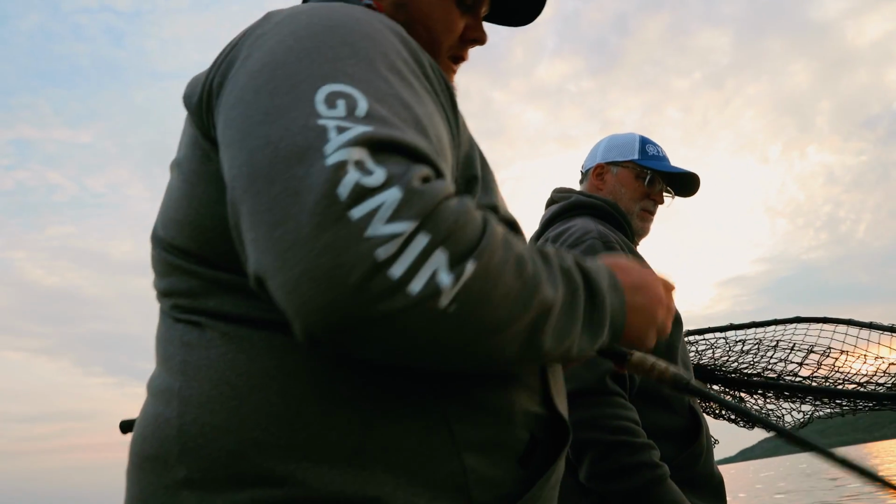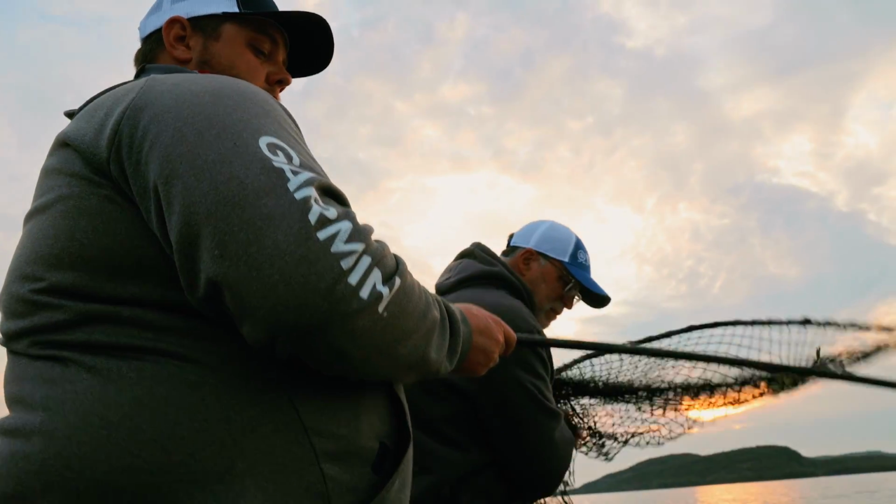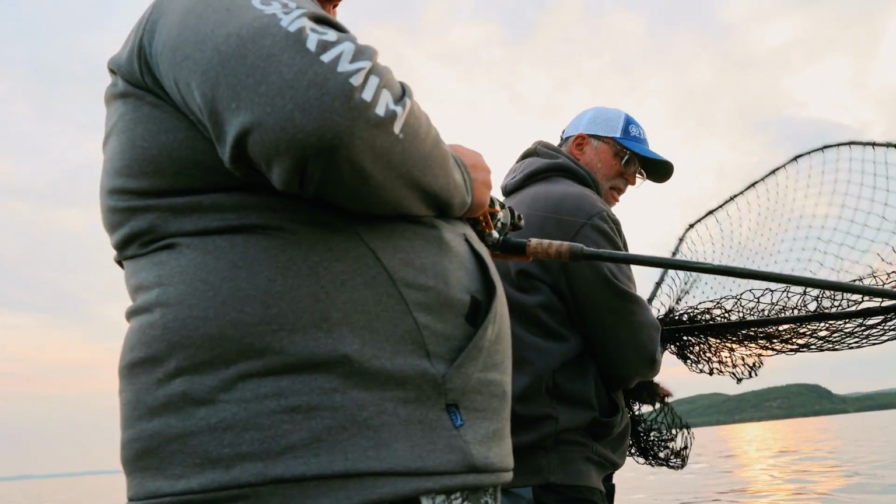No bubbles yet. Oh, here's the bubble. She's getting all funky on me. Yeah, she's pissed at the boat. The drag's okay? Bubbles coming up. Oh, no, she's fine.